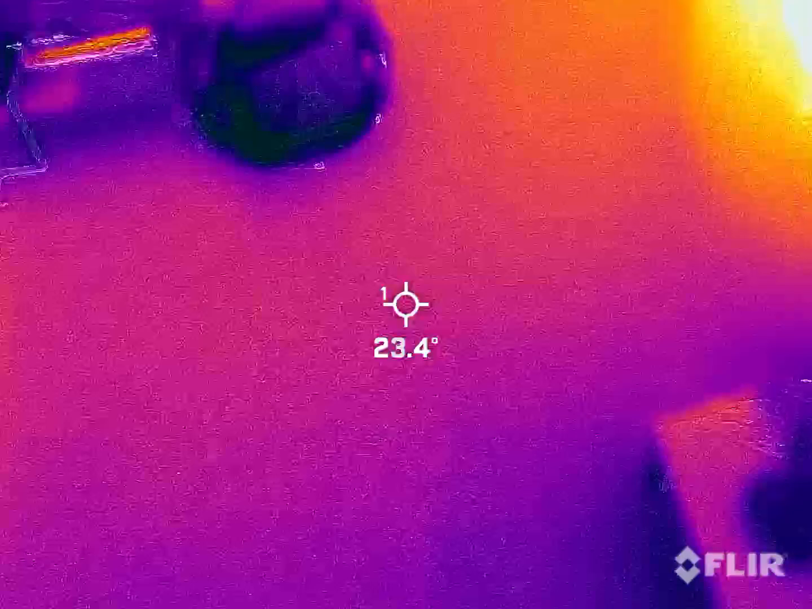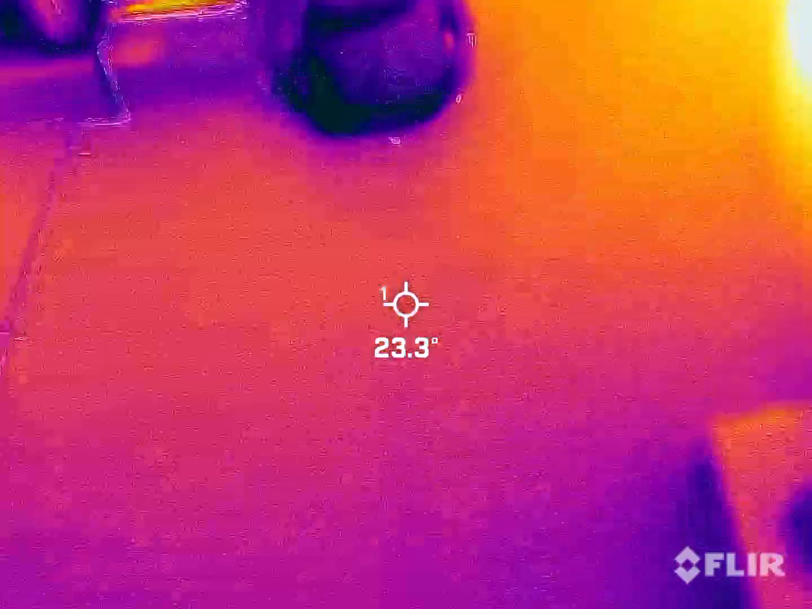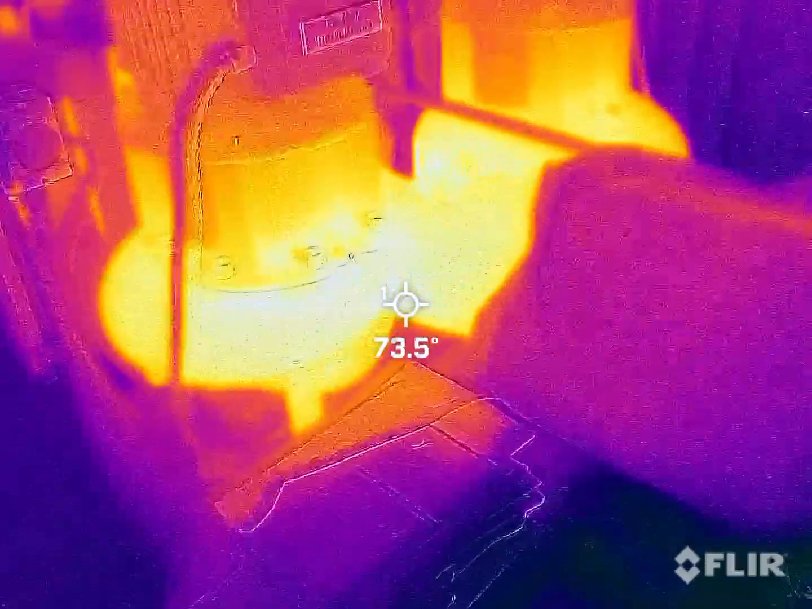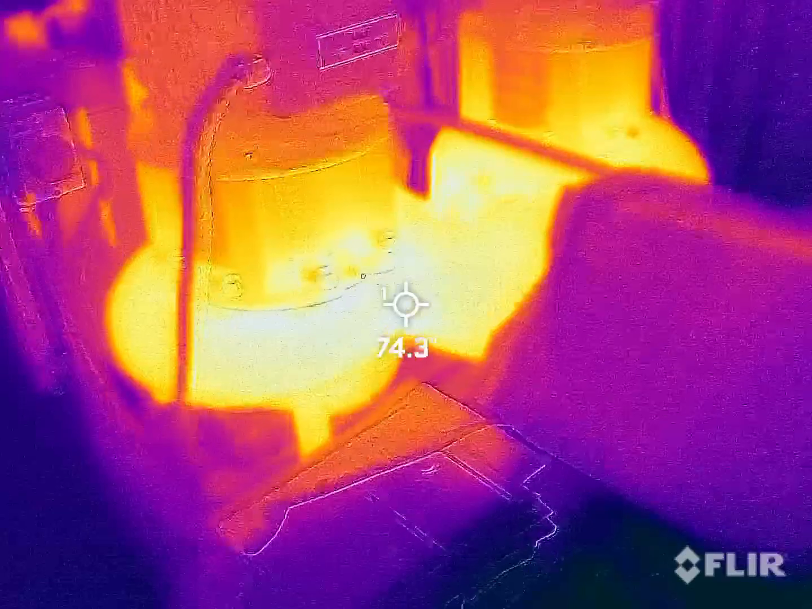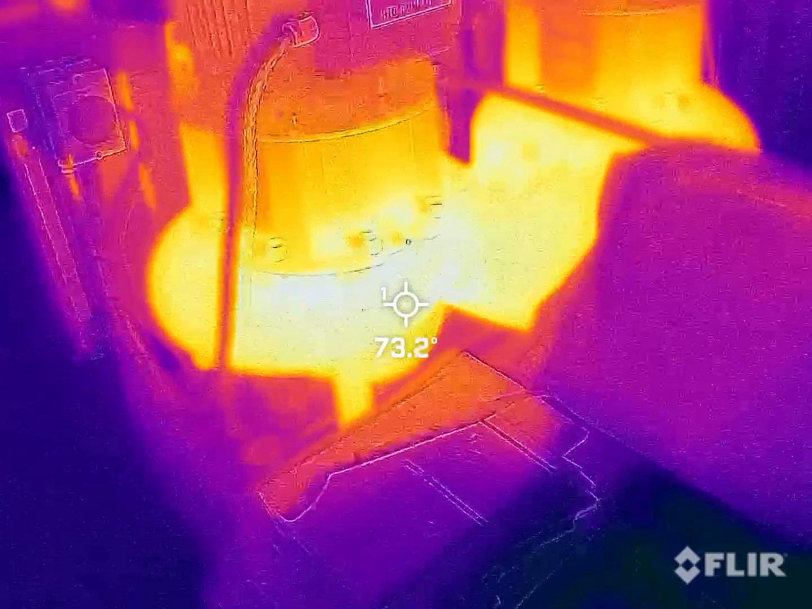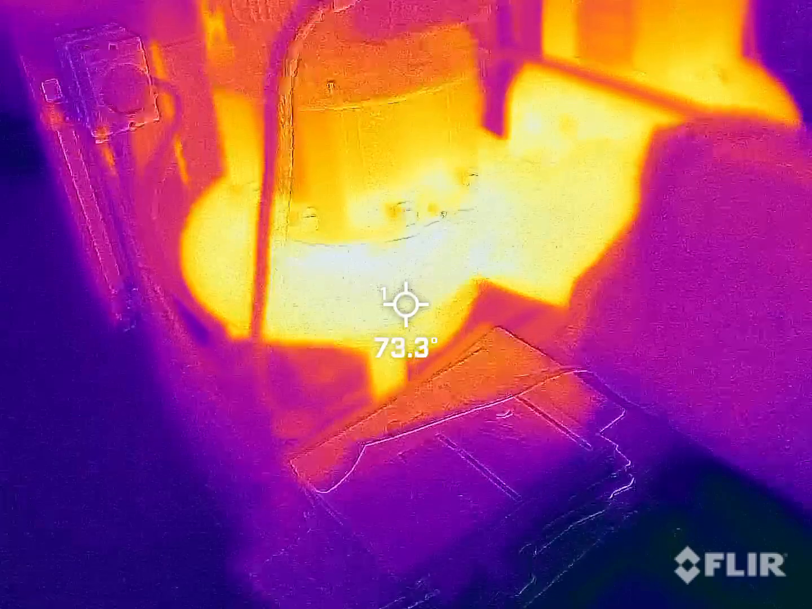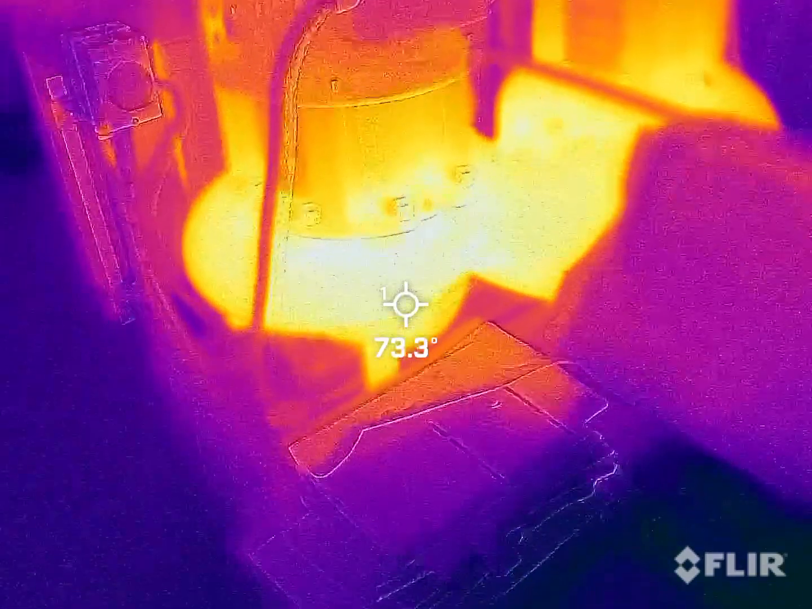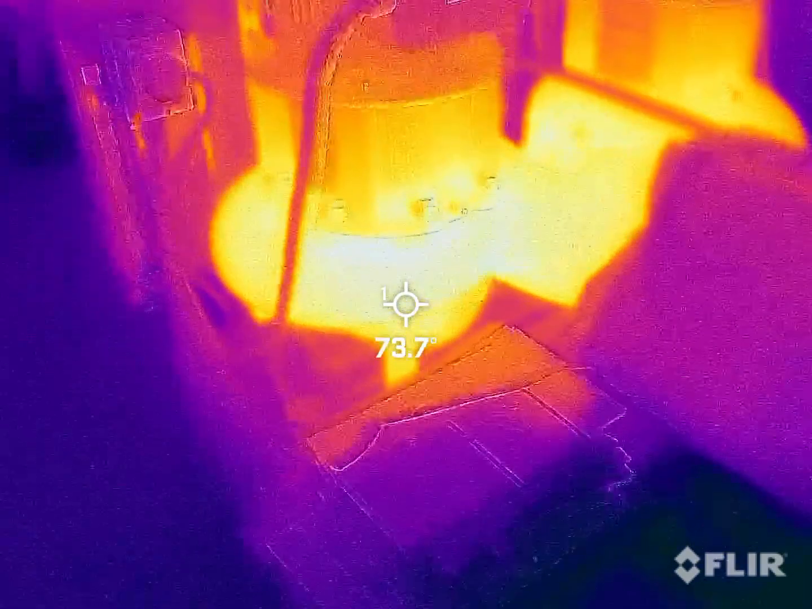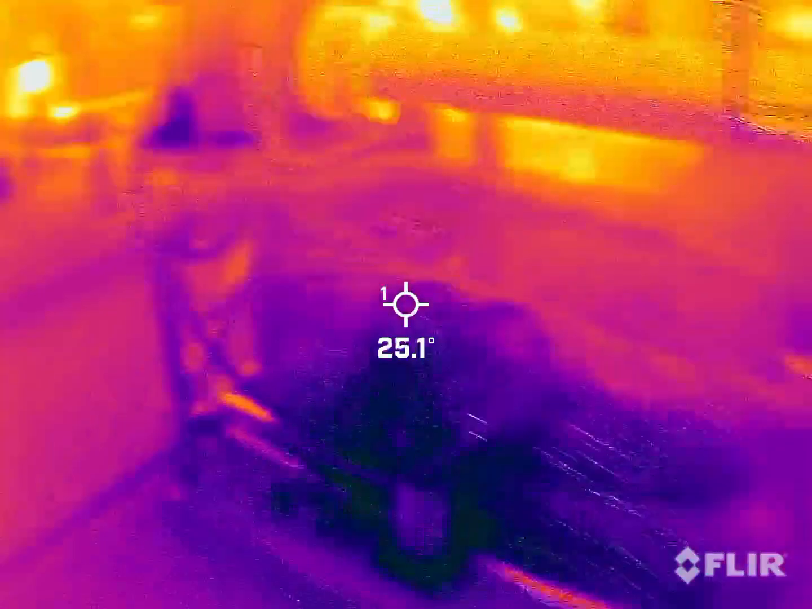Thermal image survey of a plant room that's relatively well insulated. And you can see here around the main pump set, the uninsulated pipework around the pump that could be lagged or insulated. Best 73 degrees. We're losing heat to the plant room, which of course means more energy required to recover these losses.